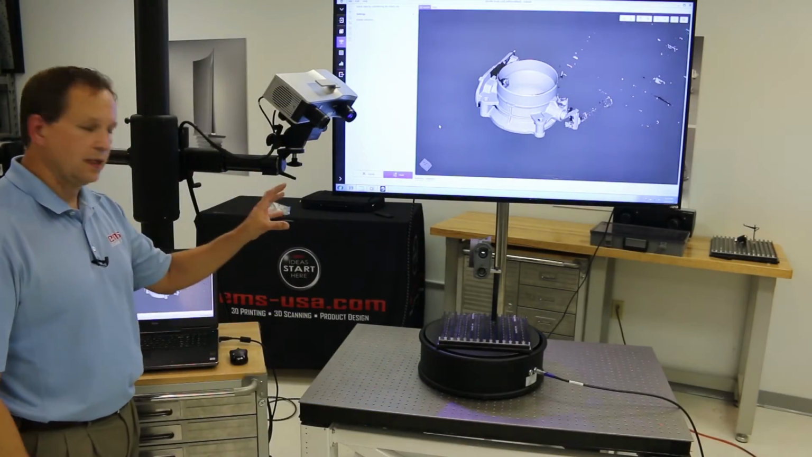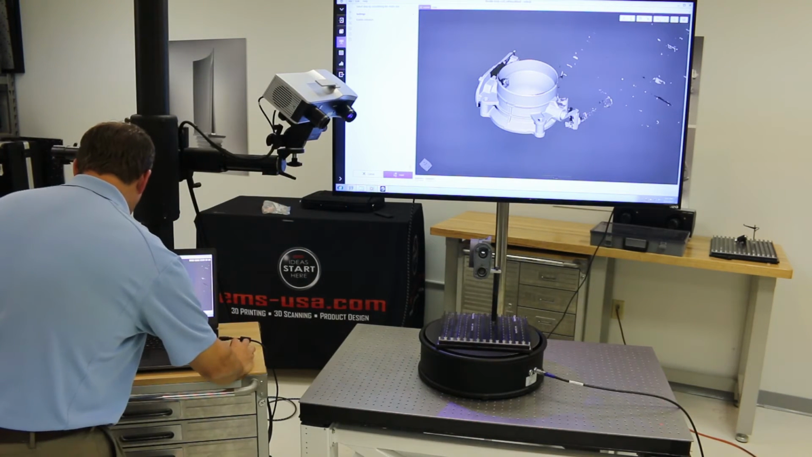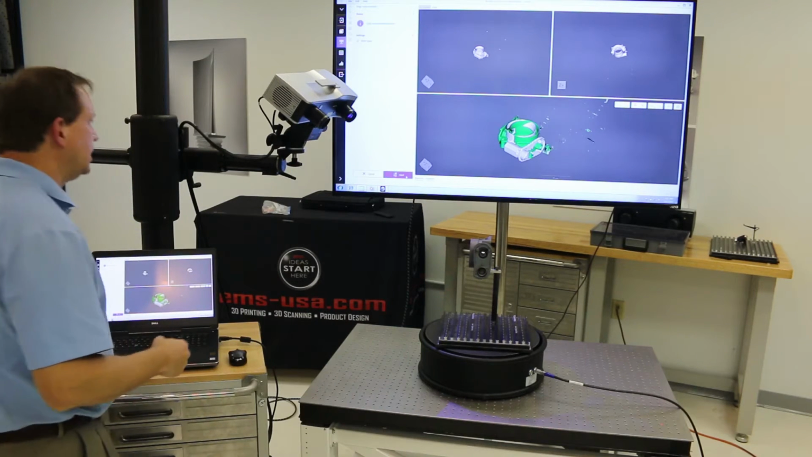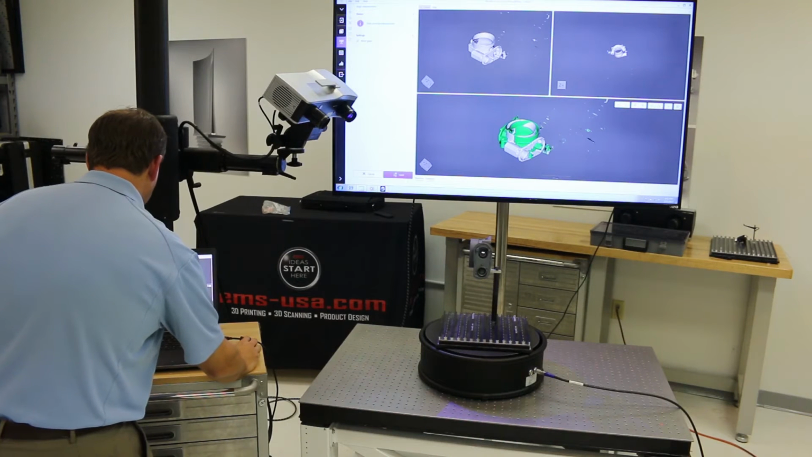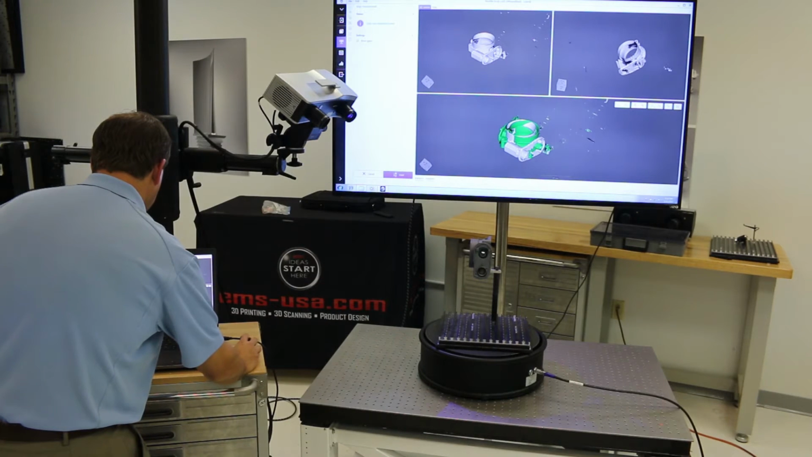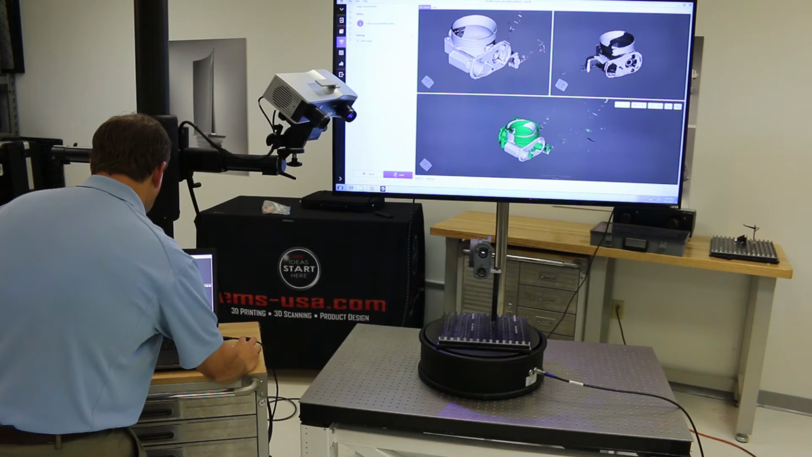Okay, so now that our second set of scans are done, we had flipped the part, we had taken those scans. The last thing we'll do is align those two data sets. Similar to the window that came up before for the alignment of the initial two scans, we're going to do the same thing with the two sets of scan data here. I like to get them in a similar view, same orientation, and you can see the data is missing more on the one scan than the other.